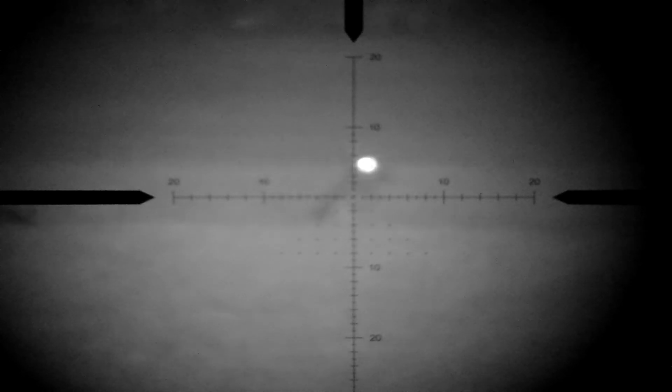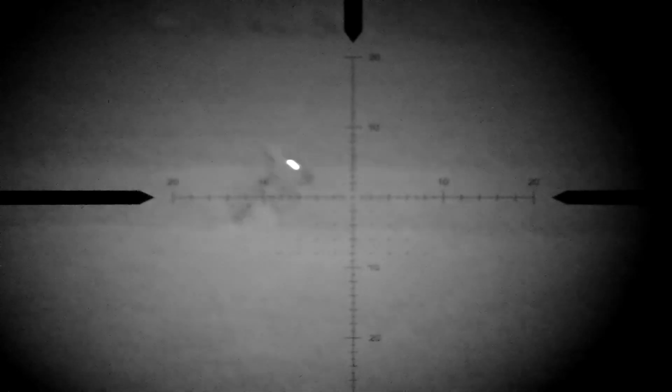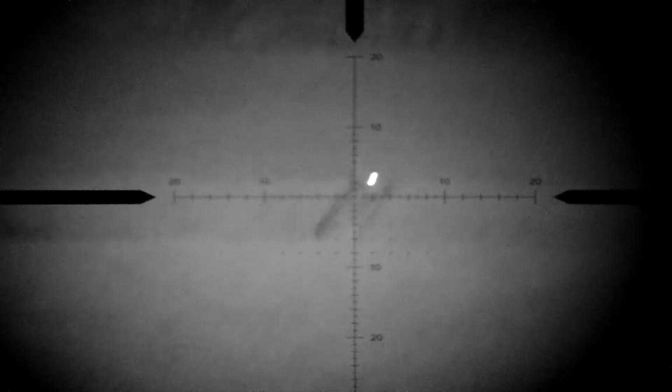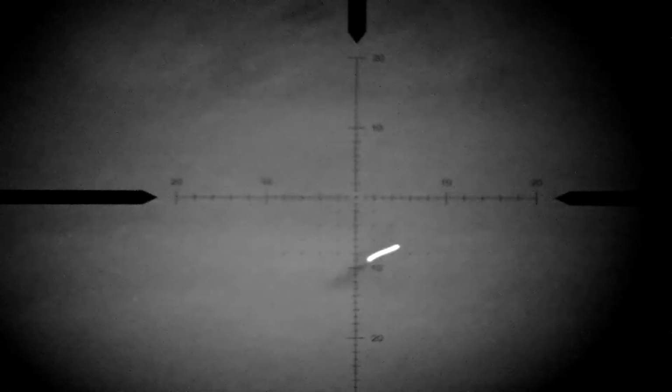So I try and steady myself as best I can. Get ready for the shot. And it was a miss. So I'll get ready again to take another shot.